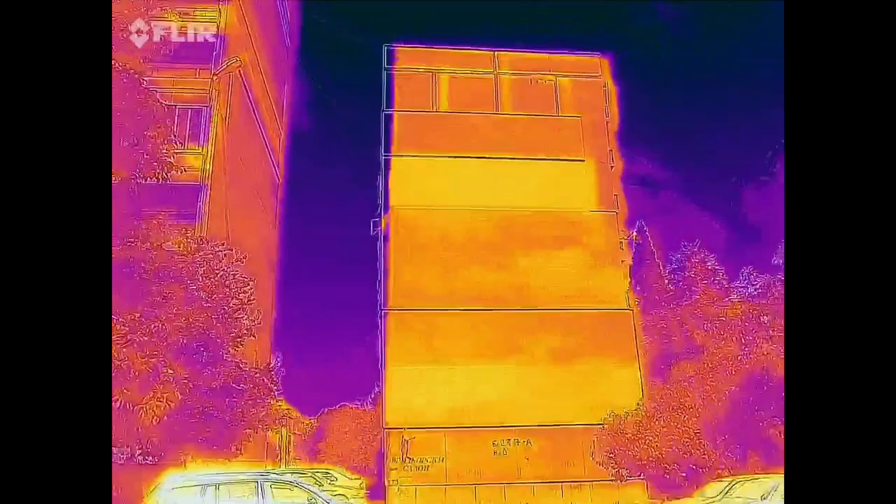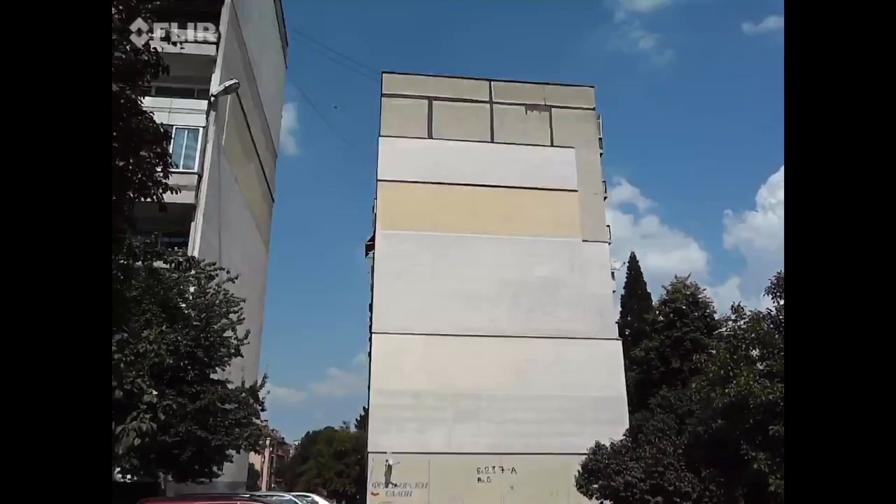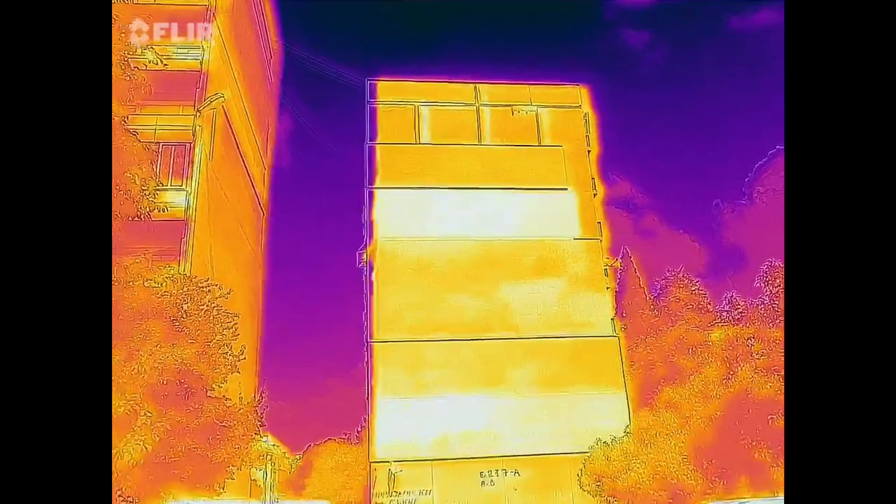Here we have an old Soviet time building. You can see how some parts of it have insulation and others don't. And now we can make it out pretty much very well on the thermal camera.